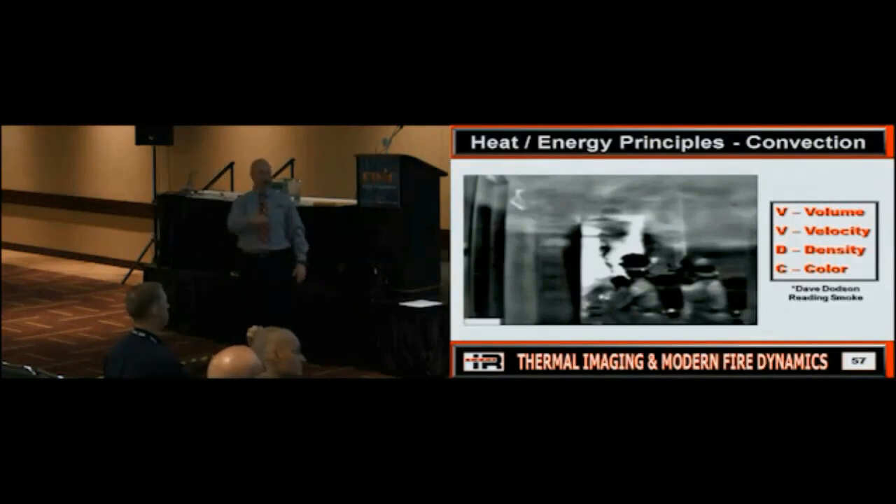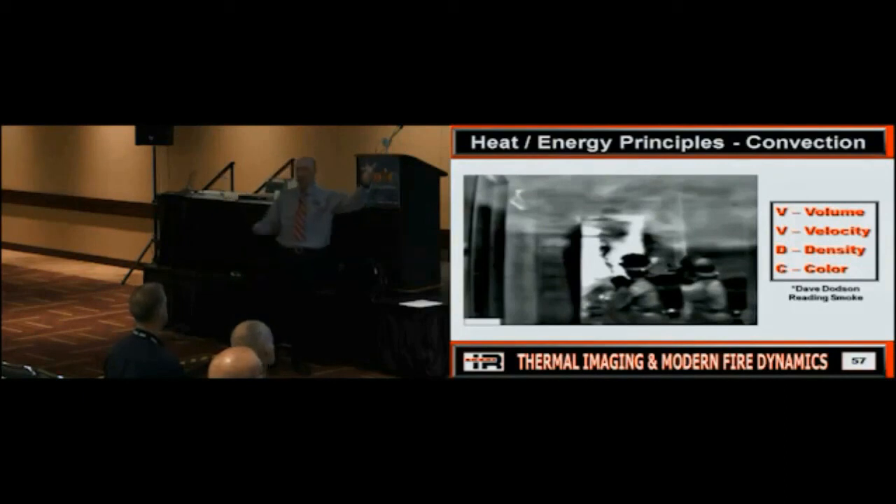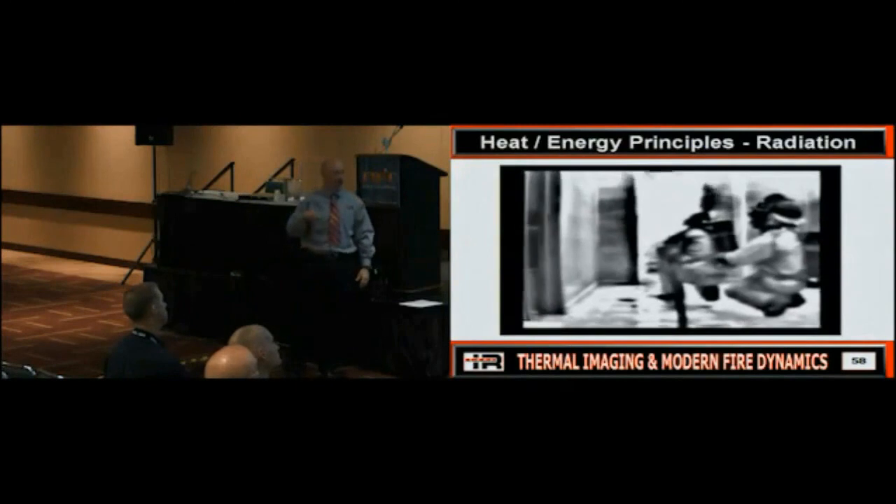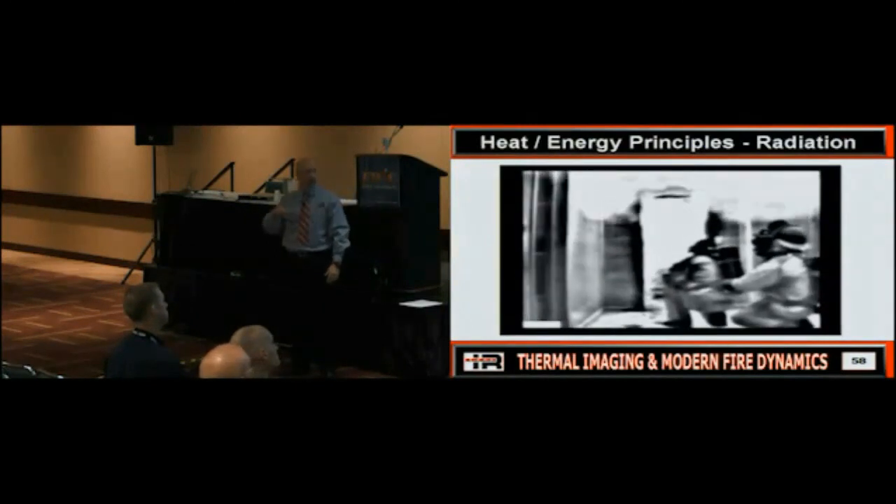And then obviously the color, once again, whiter is hotter, or red, or whatever you're using. So you can also use that here. So think about that. And then finally, radiation. Is there a fire in the basement here? Could be.